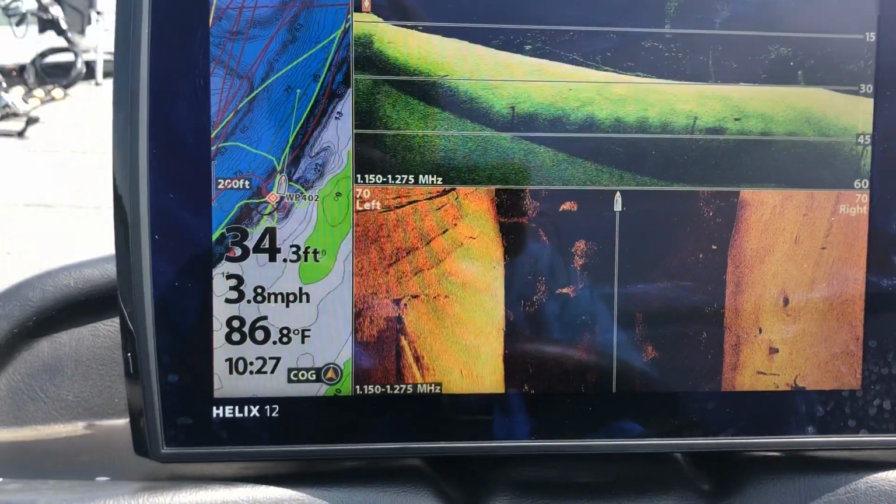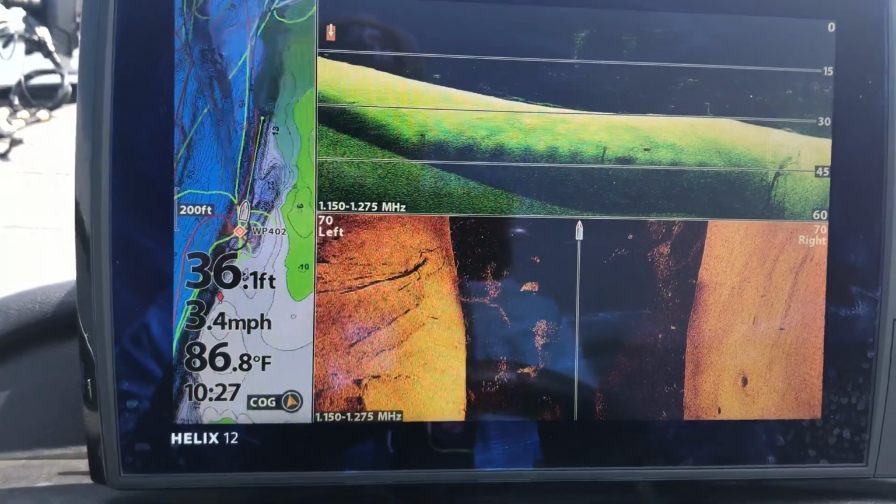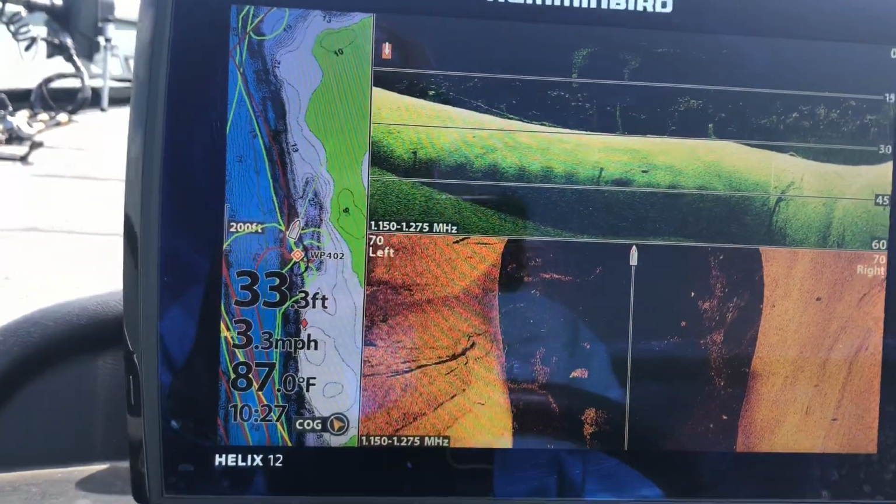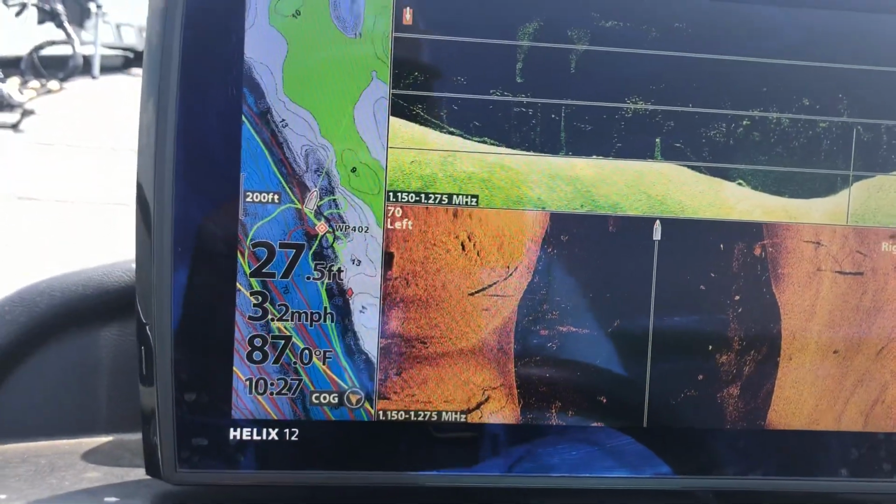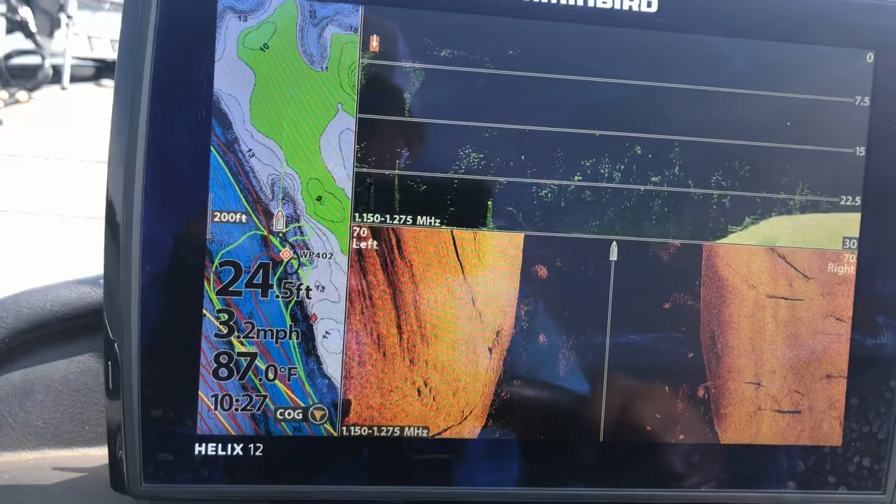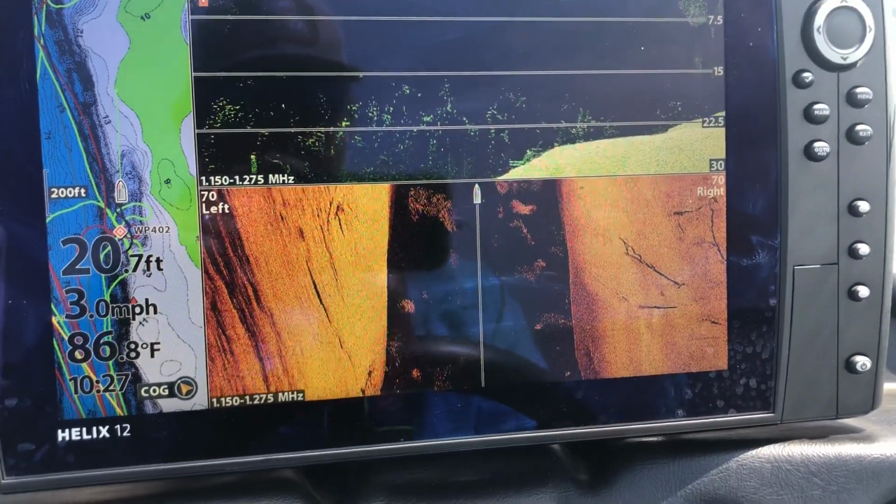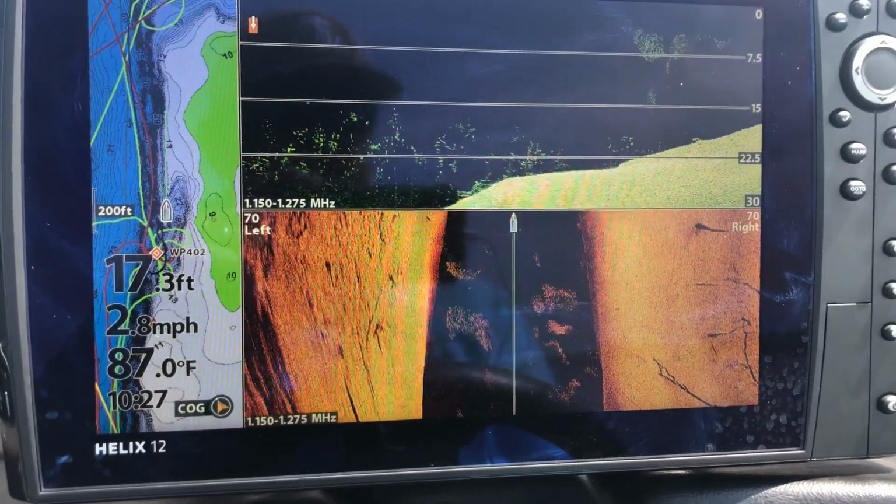So I'm going to idle back over this one point right here and see if I can show you what we're looking for. Again, don't go looking for mega schools. You want to see 4, 5, 6, 7 fish there, and if you see them, chances are there's more fish than what you see there. Like I say, these fish are spooky. They're used to hearing boats run over them, but they don't like hearing the outboard idle over the top of them. So if you'll take your time, mark 6 or 7 fish laying on the bottom,